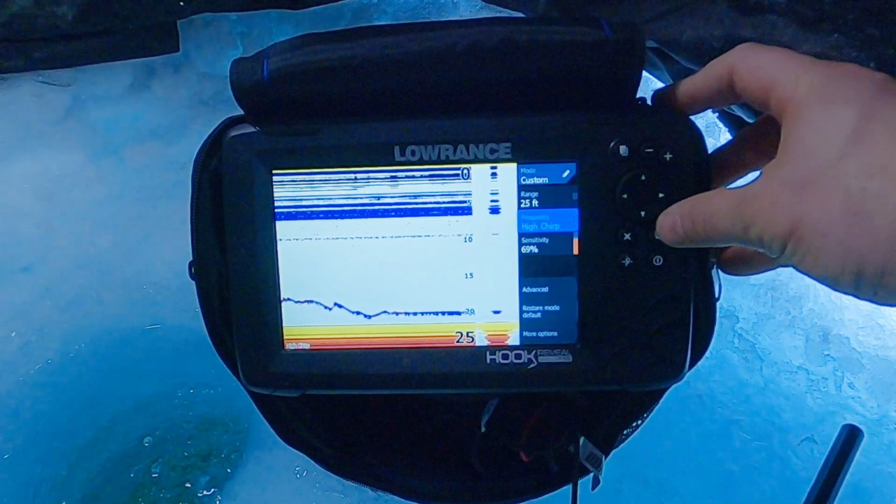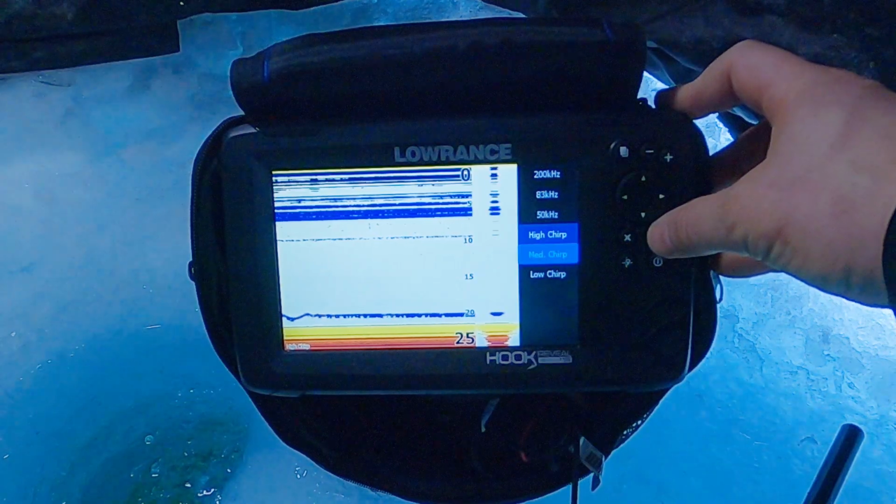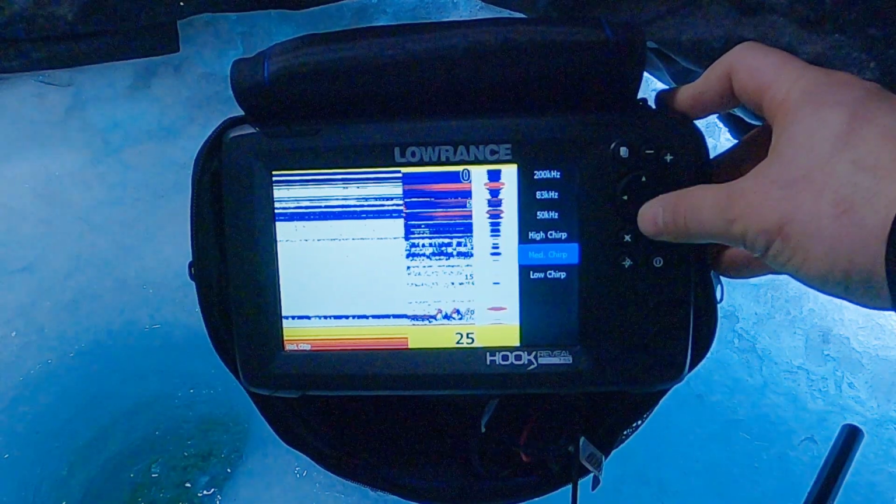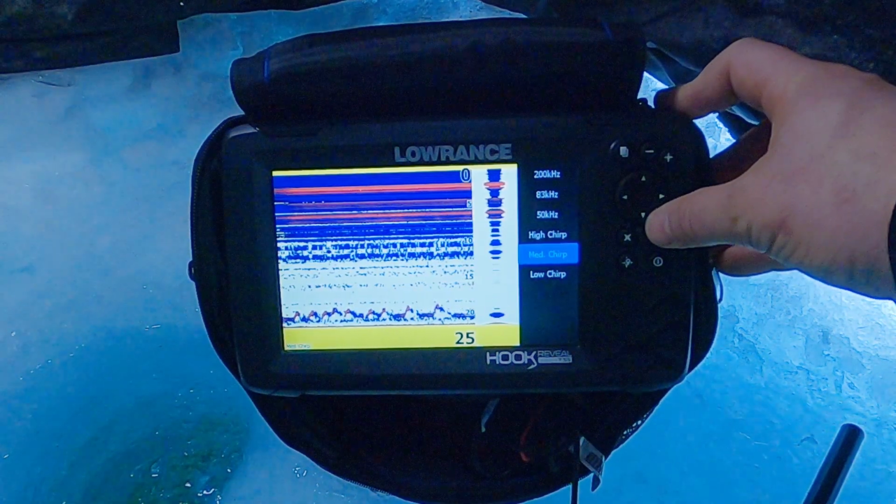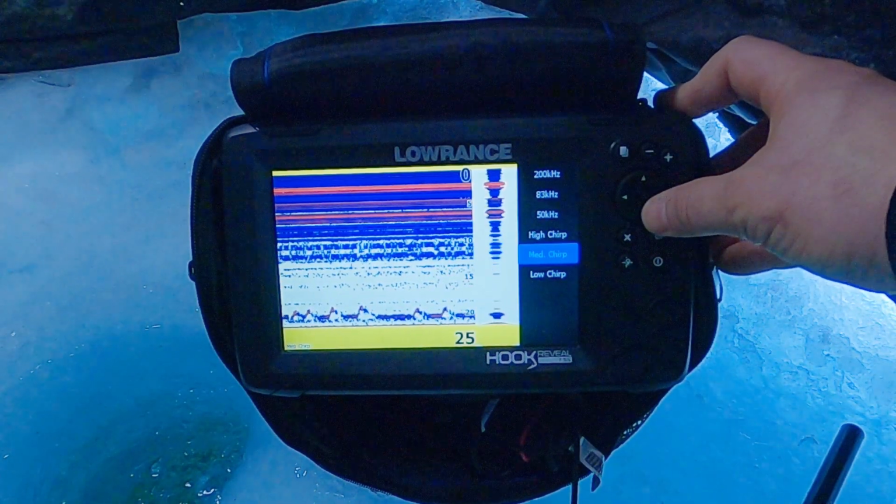On the single frequency side, you're usually going to have 200 or 83 or possibly 77 depending on the model you own. So frequency here is an adjustment you can see in the menu. So now I'm on high chirp. Medium chirp now, I have a much wider sonar beam, so I'm going to pick up a lot more information. Now that I've changed frequency, I'm also going to have to go ahead and change my sensitivity and color line